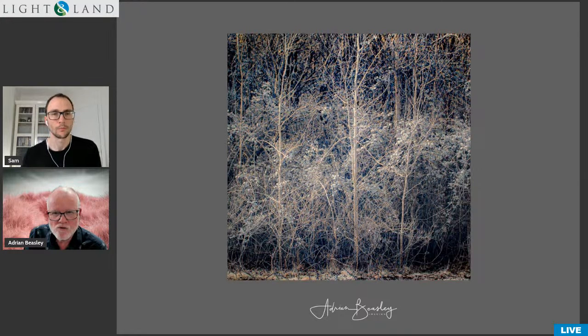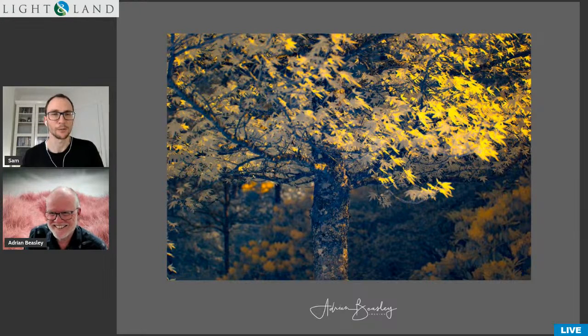It is quite grungy and vintage, but no way going back to scanning film. No, yeah, the actual scanning bit's horrible, isn't it? Absolutely. This is a lovely example again of using it in a color fashion, though, to the point where I'm kind of unsure what it would have been. Yes, not that it even matters.